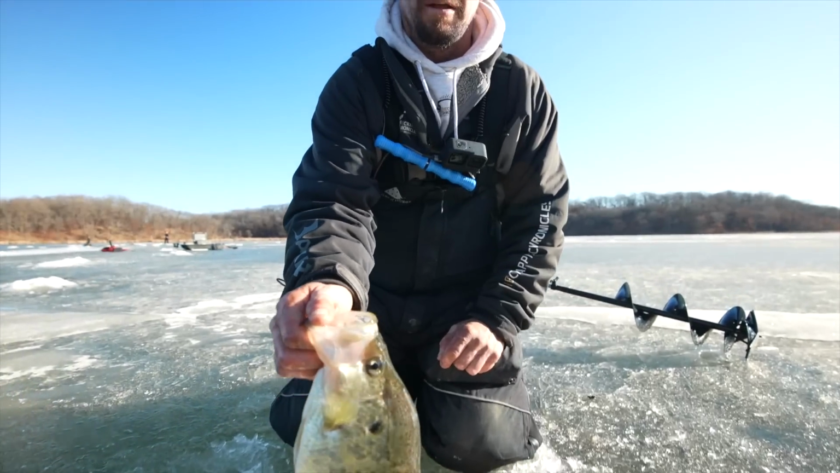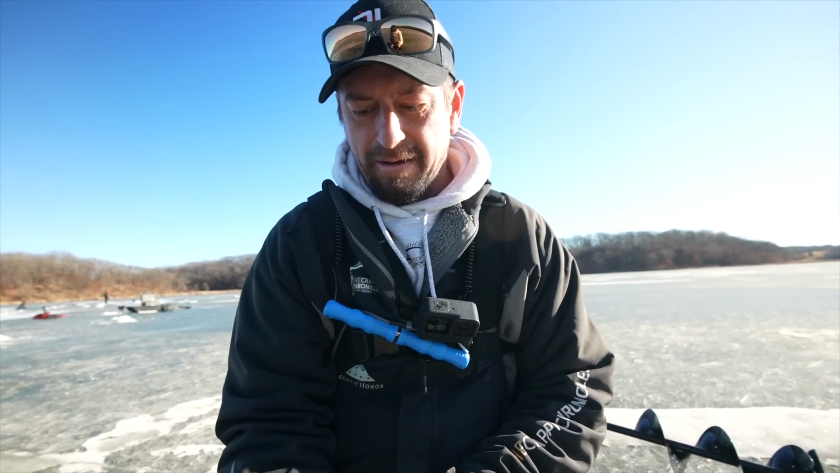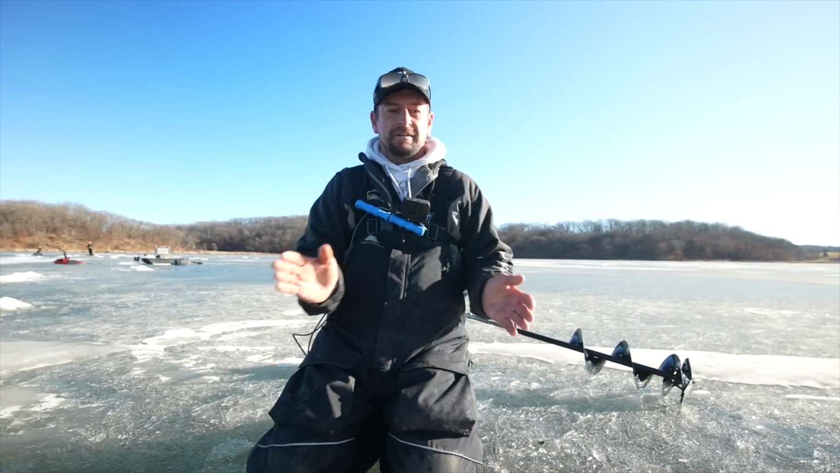How big is that one? All right, just got out here, guys. Me and Bart put down the live. Took us about 3 holes and we found a school of about 30 bigs. This is probably one of the smaller ones, about 14 1/4. Beautiful hybrid though. I'm gonna get her back. Off she goes. What a start.